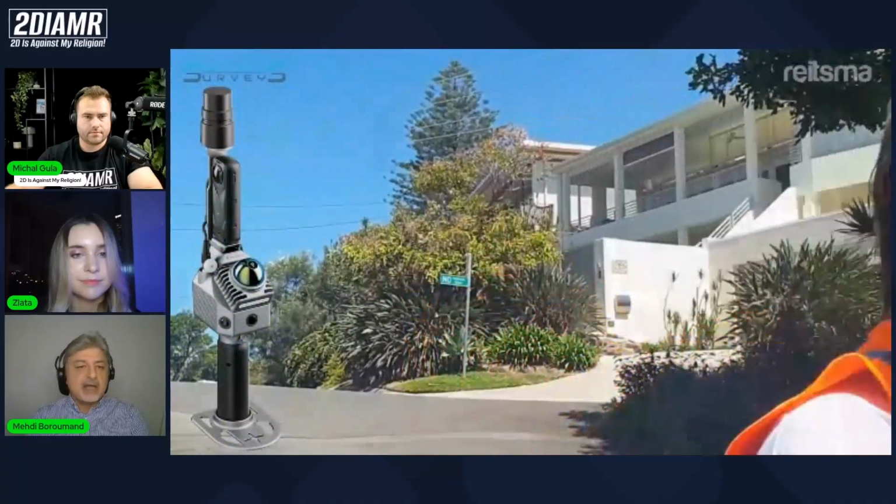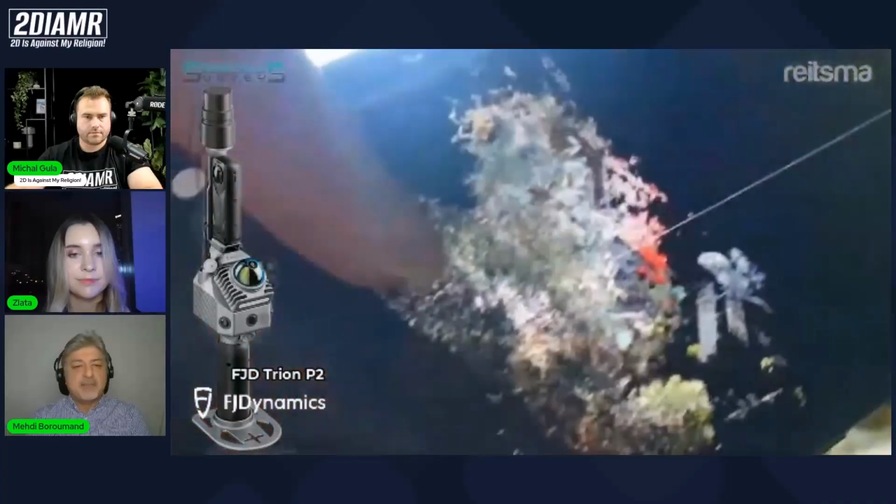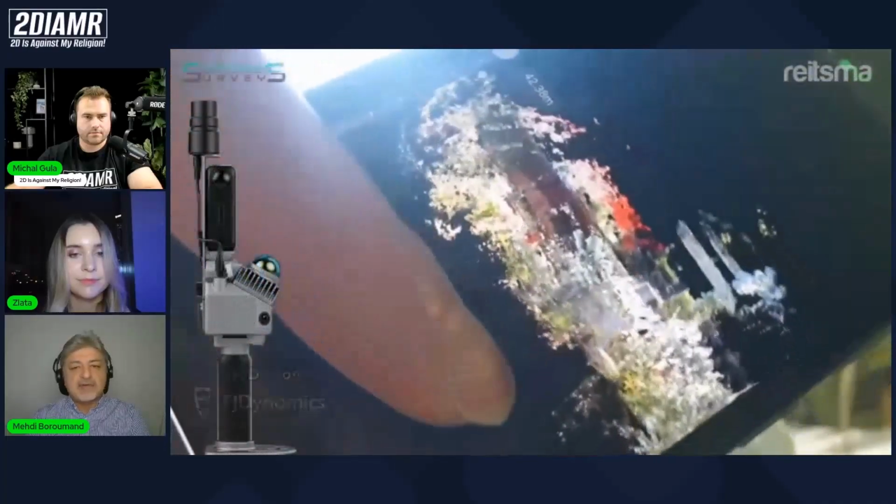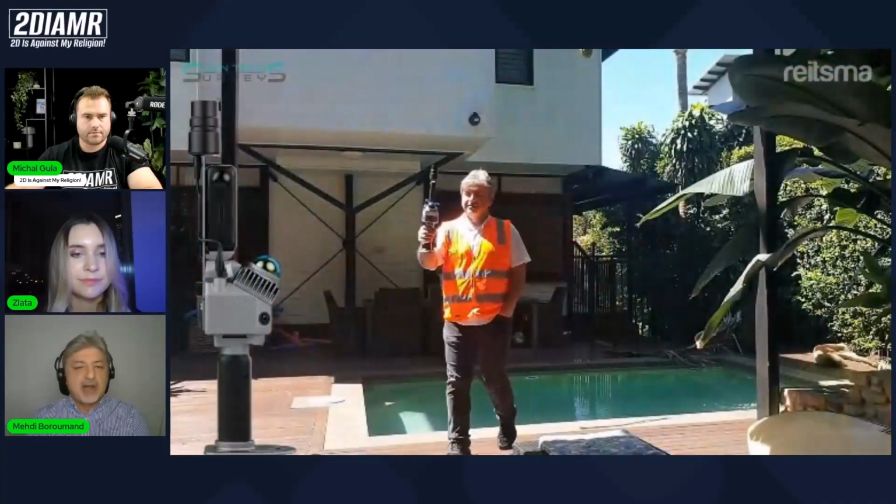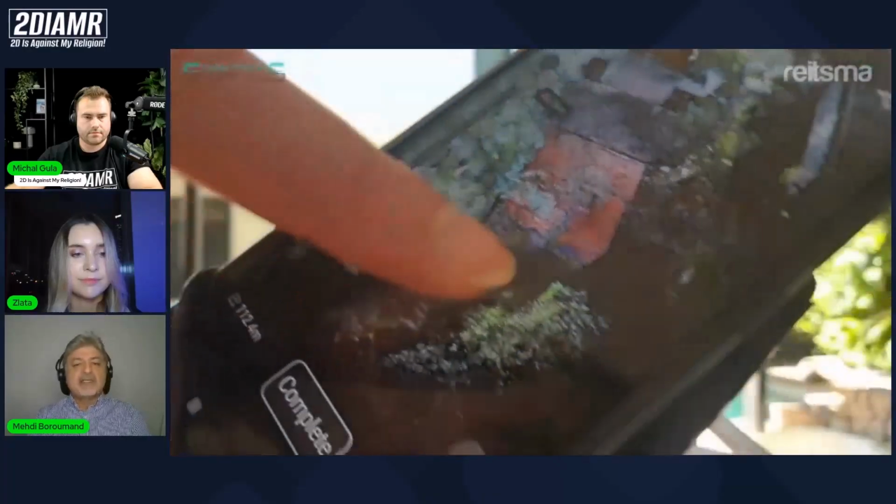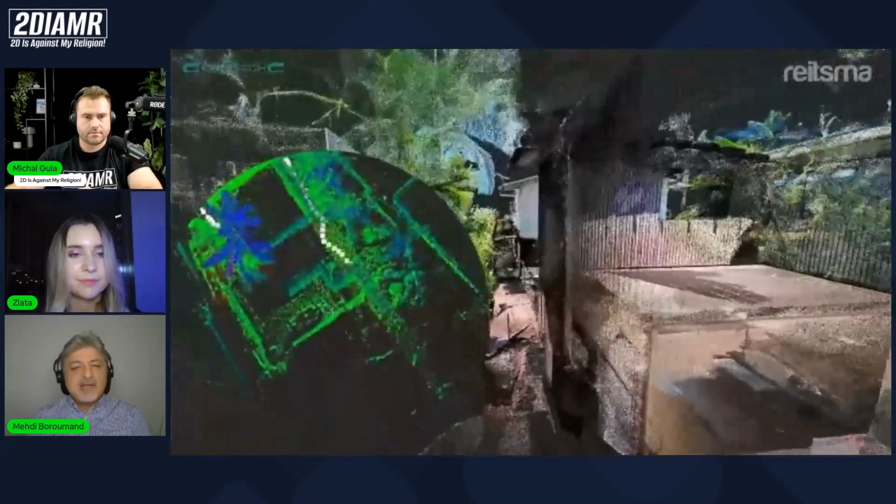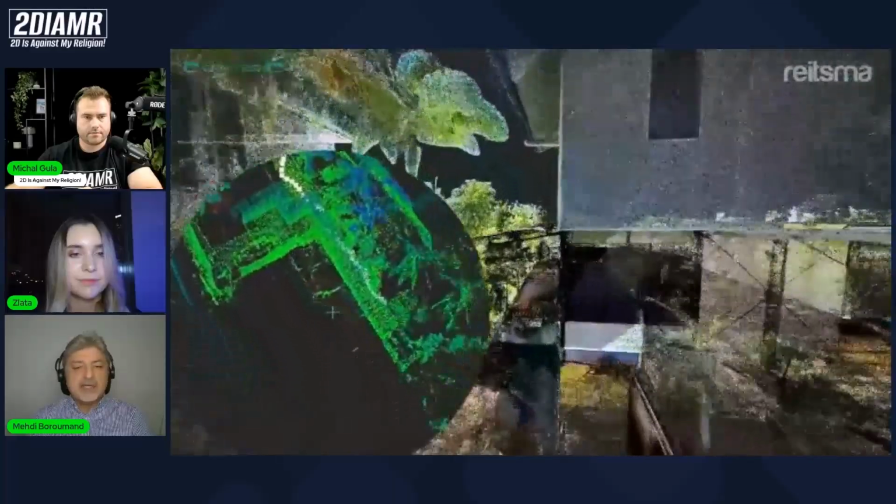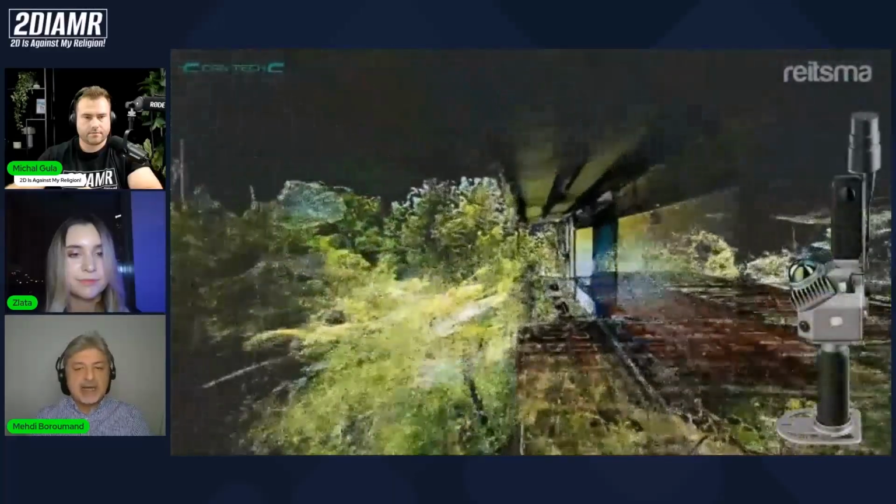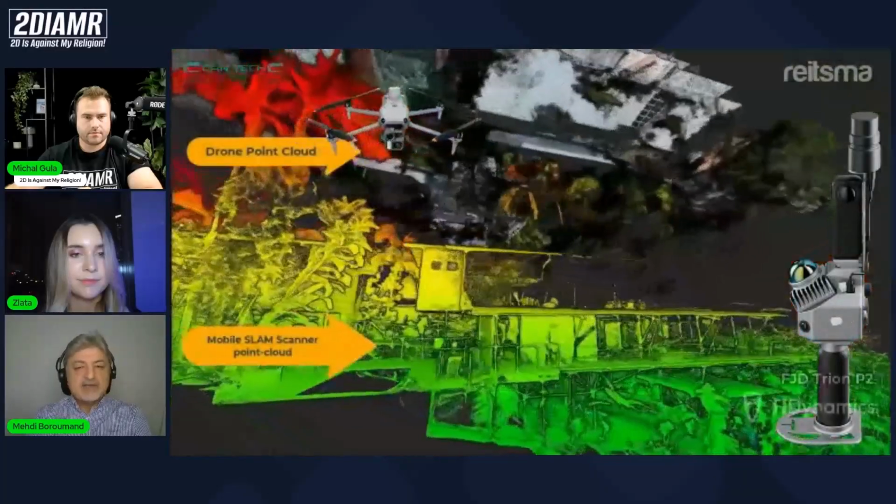And then on the ground with the P2 scanner from FJD. Why I chose this one? Because of the perfect blend of the 360 imagery with the point cloud. The point cloud itself is not a complete data set because you will end up getting lost in the huge number of points in the space. And even a colorized point cloud, which is one of the deliverables of this scanner, is not good enough to have a good understanding in terms of the 3D space.